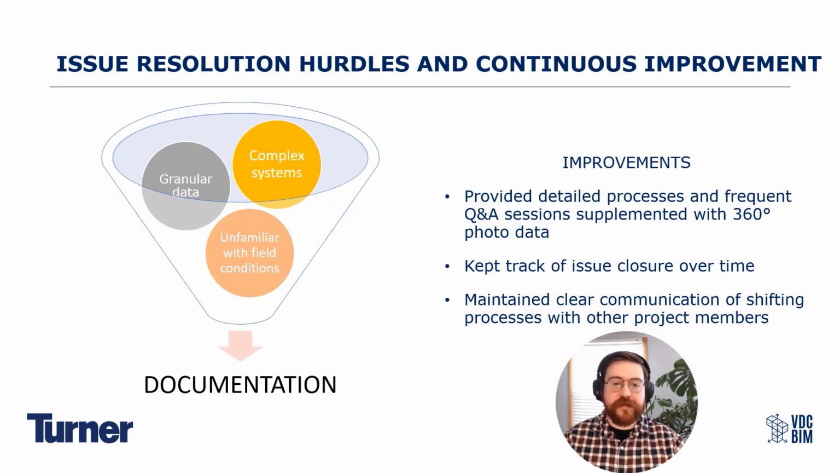All right, for our final hurdle and continuous improvement slide, the issue resolution hurdles that we faced. The complex systems can't be underscored enough, because projects like this one are so complex up and downstream of every single issue that you're identifying that having a holistic systems-based view of the entire process is really the only way to move forward and accurately identify the issues that you're seeing in the scan to BIM process.